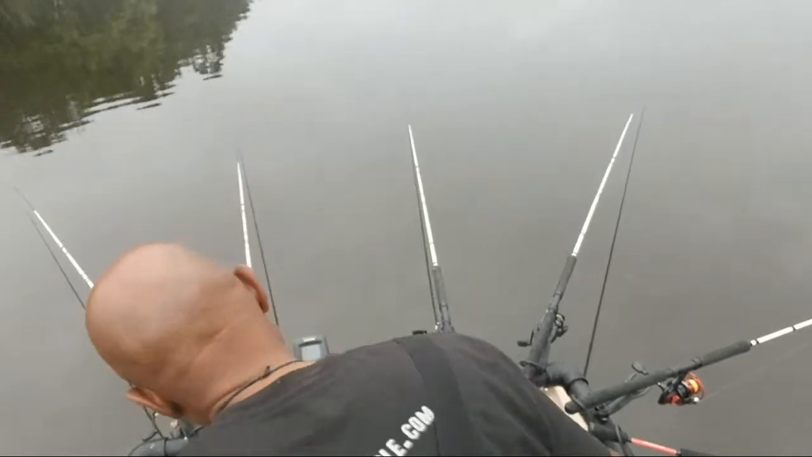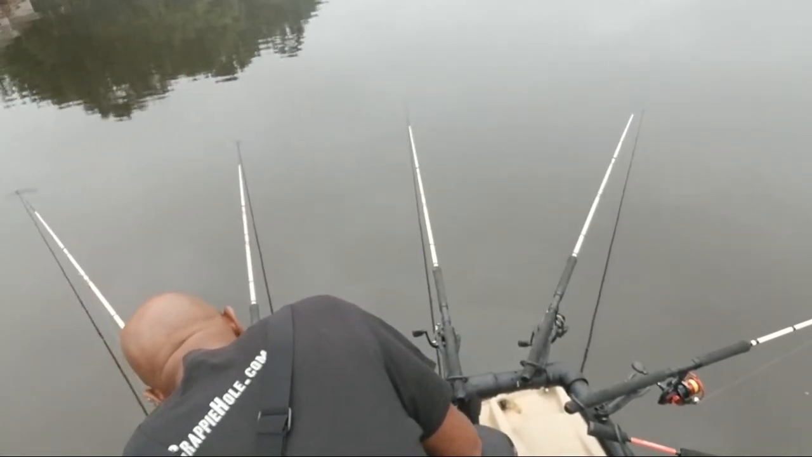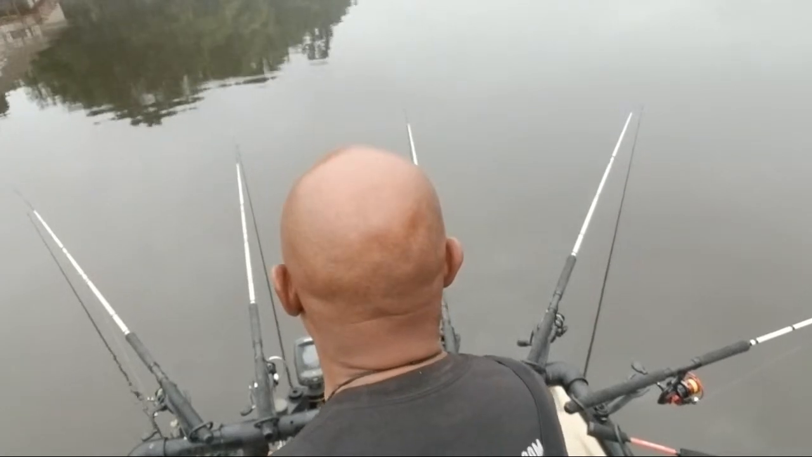Let's see if we can mark a few. 9 feet, 9 feet, 8 feet.